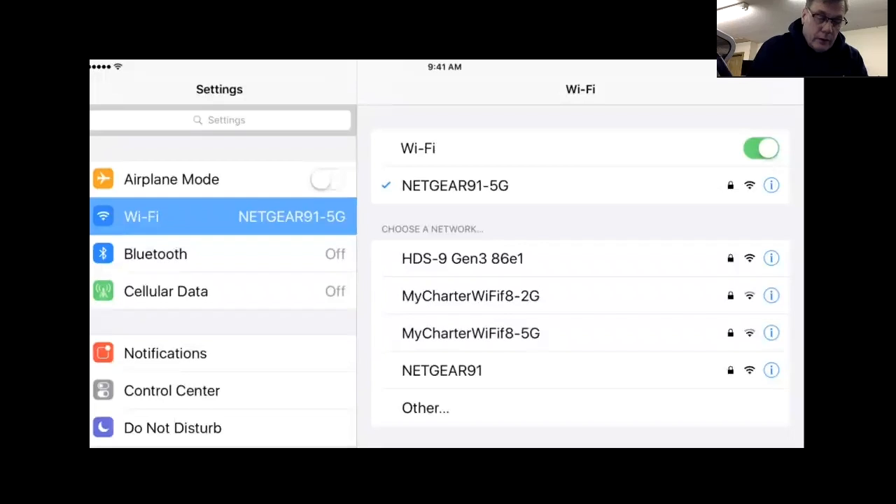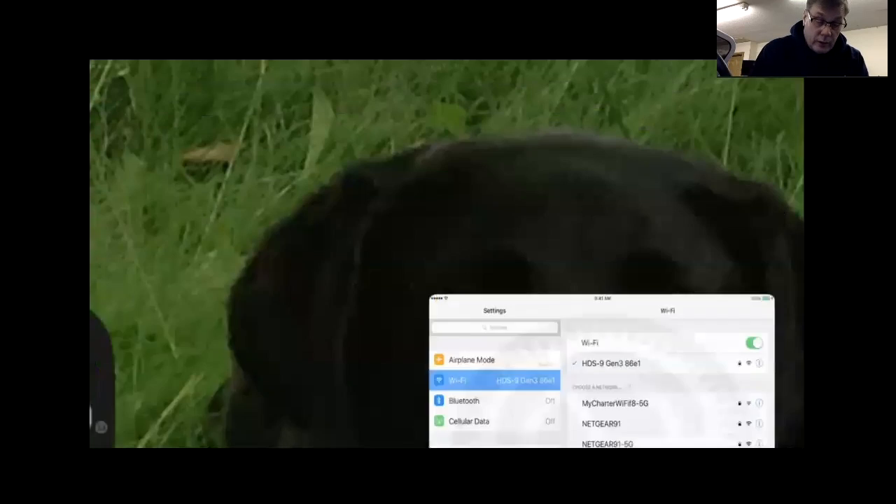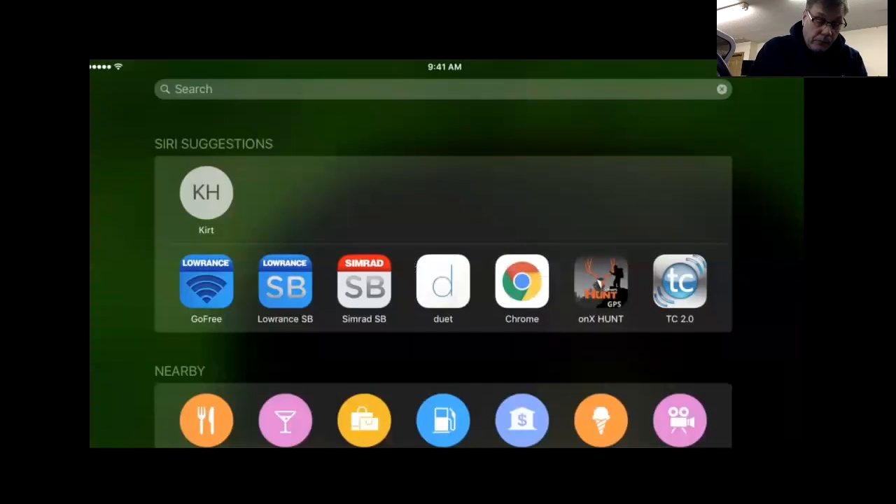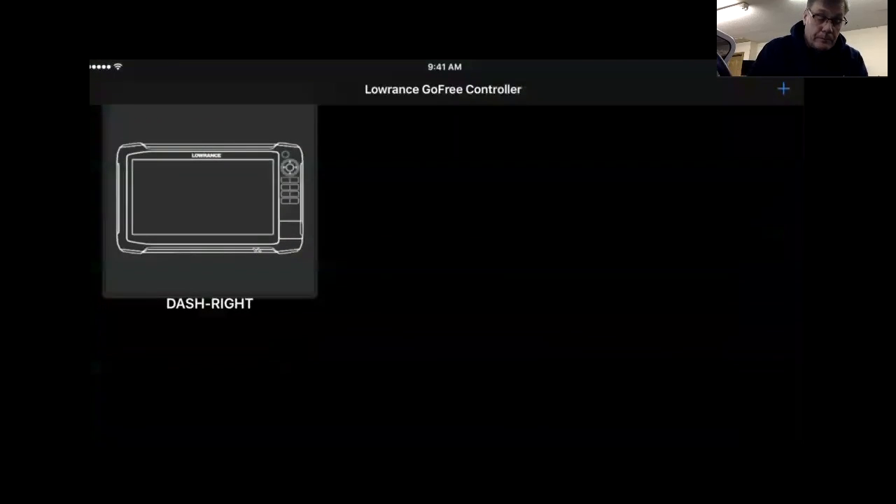So Netgear. You should see Netgear right now. I don't want that. Wi-Fi. So what I want is, you'll see my HDS Gen 3 right here, and I want to select that. So right now I see I'm connected. If this is the first time you're connecting, you have to enter a network key or a password, and it's in the settings and things like that. I can show you where to find that. It's not that difficult. So we're going to close that out, and then hop over here to Go Free. So this is my unit, that's the unit we're going to hook up to.